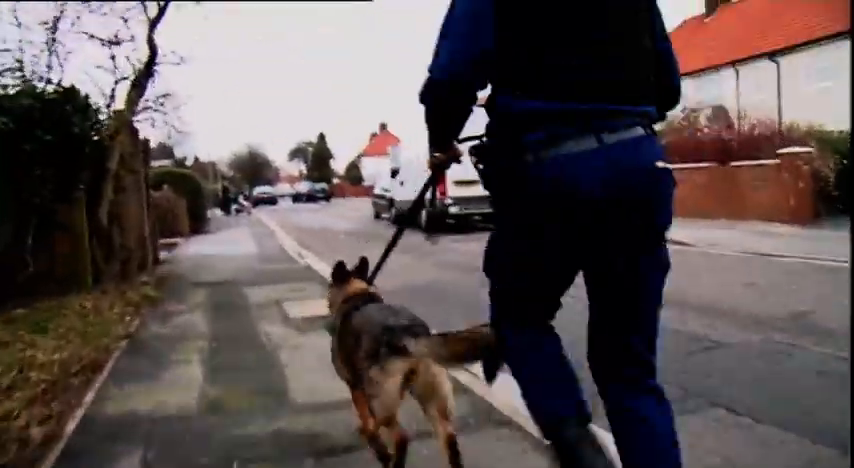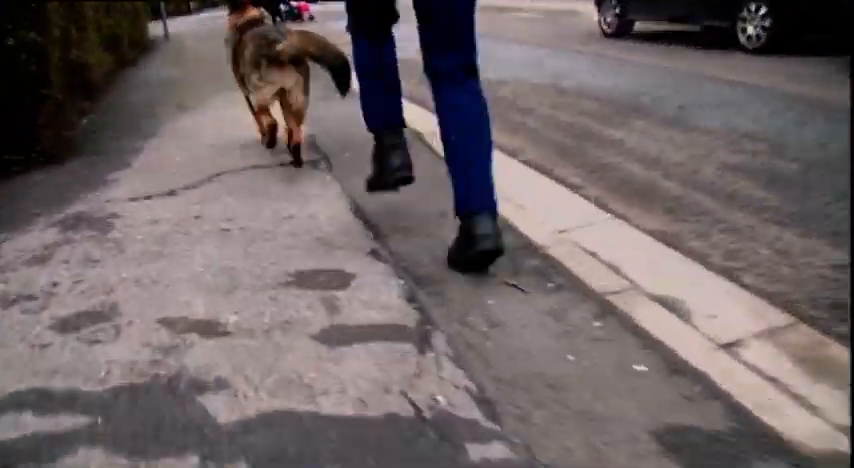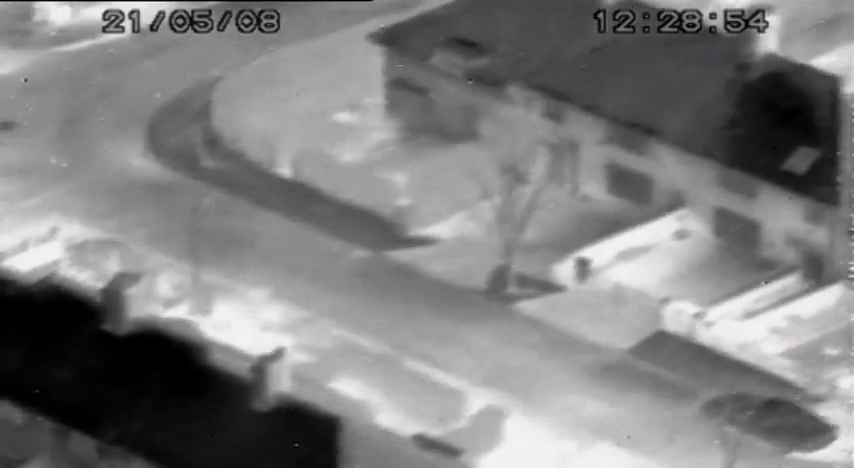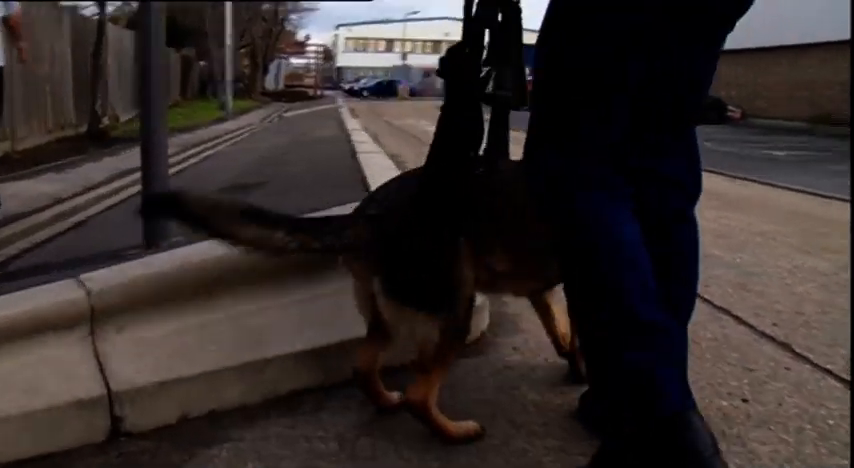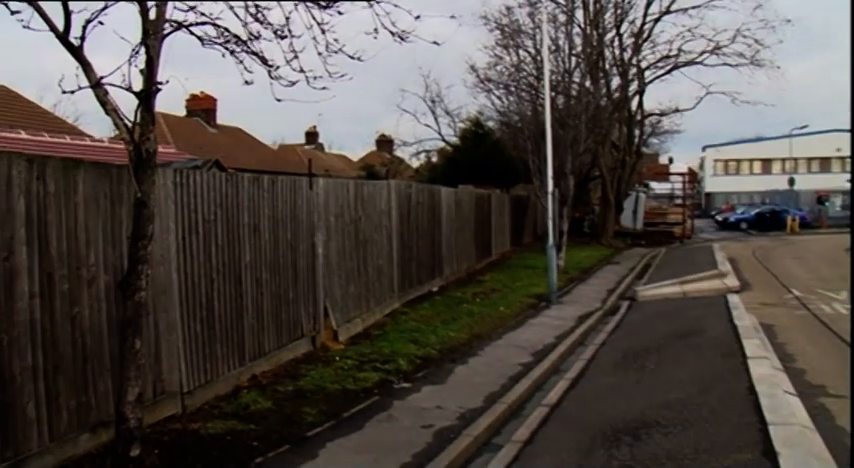In West London, Brodie and Sergeant Madden are still after the serious criminals who abandoned their stolen car near Heathrow. The helicopter's heat-seeking camera hasn't picked up anyone yet, so Brodie's still the best hope. So he went over here. He went over about here. Yeah. And the other one, he went over about there.